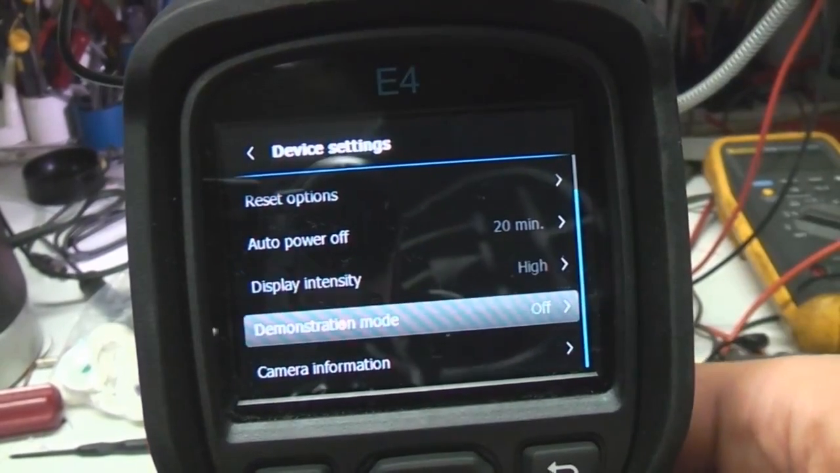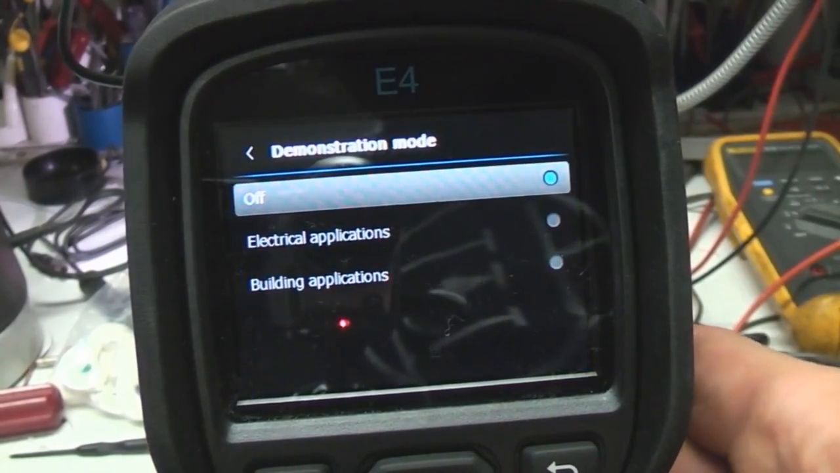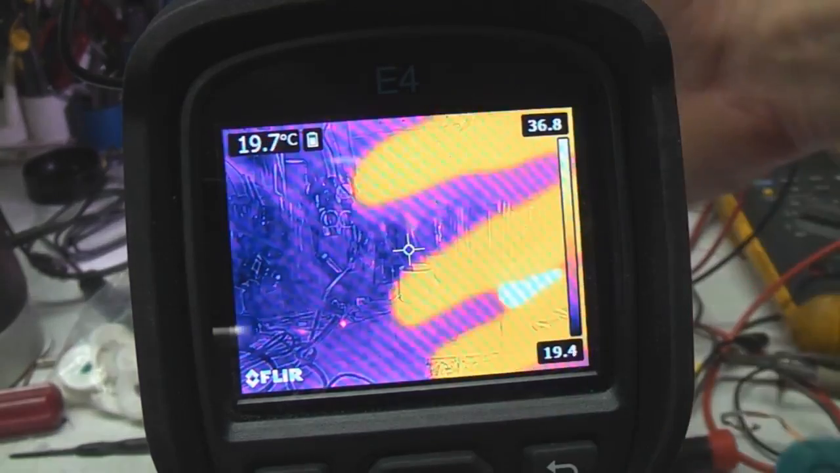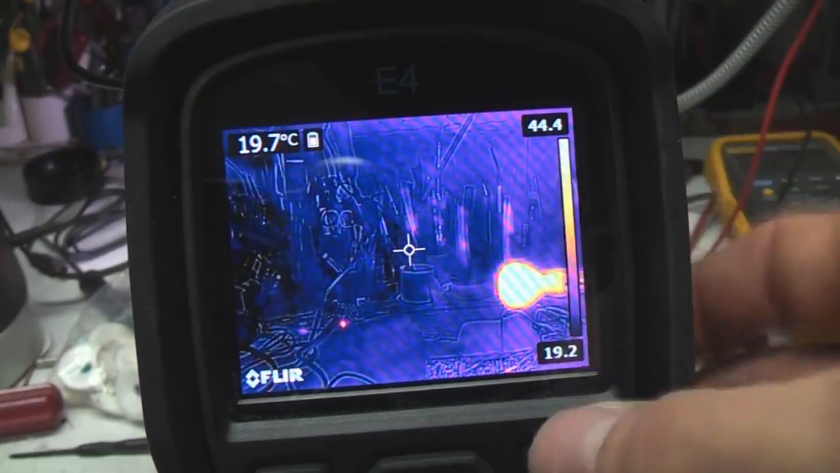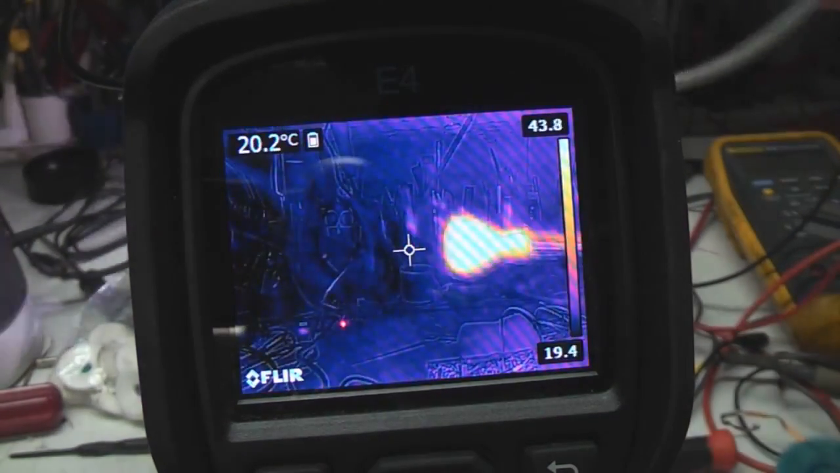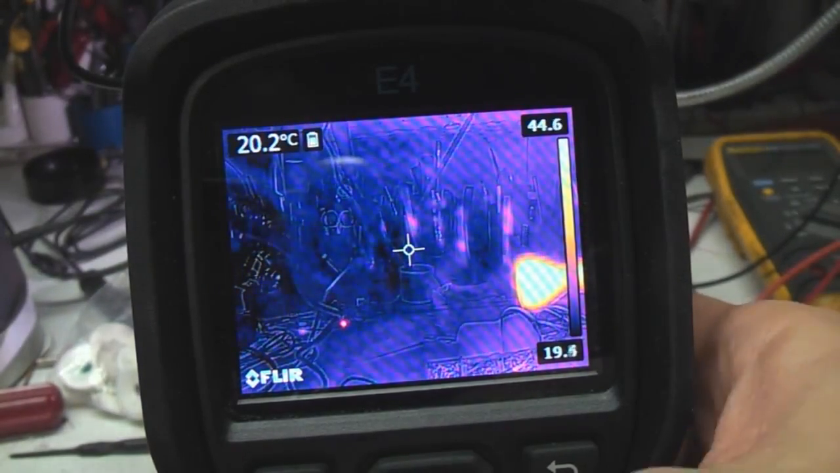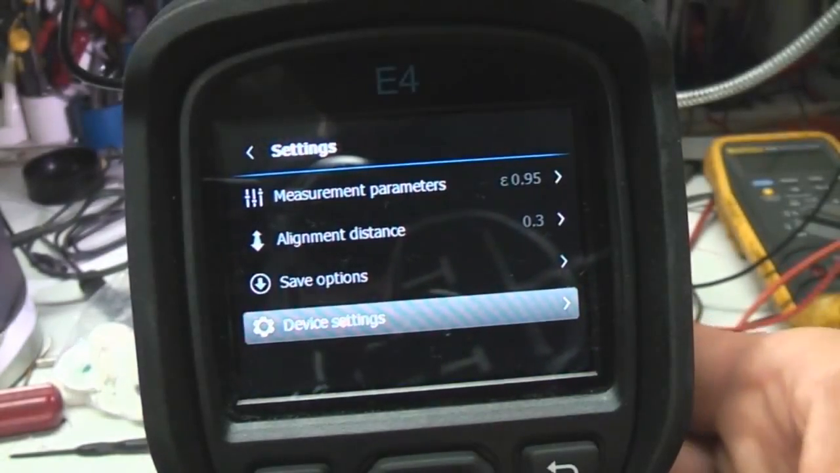The other thing here is demonstration mode. Now I'm not actually quite sure what this is. I couldn't find any information about it in the manual. Even there it's not. I really don't know what that does. I thought it was actually locking the display temperature range, but it didn't. I was playing around with it earlier, but it doesn't seem to be doing that now, so I don't know what that does. Maybe someone can enlighten me.